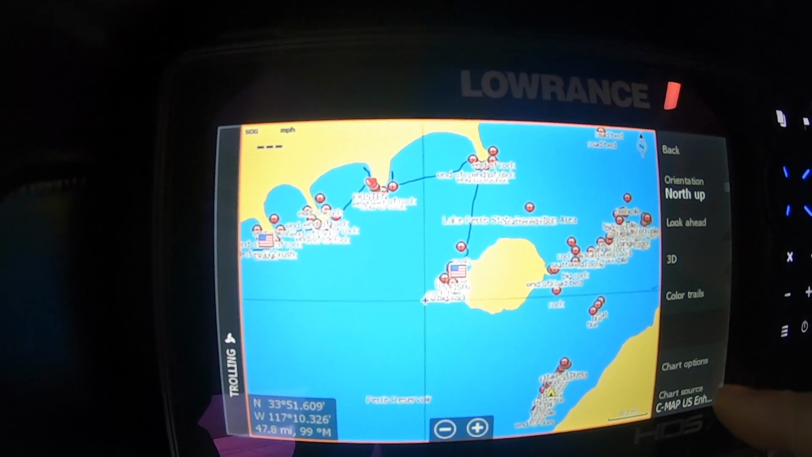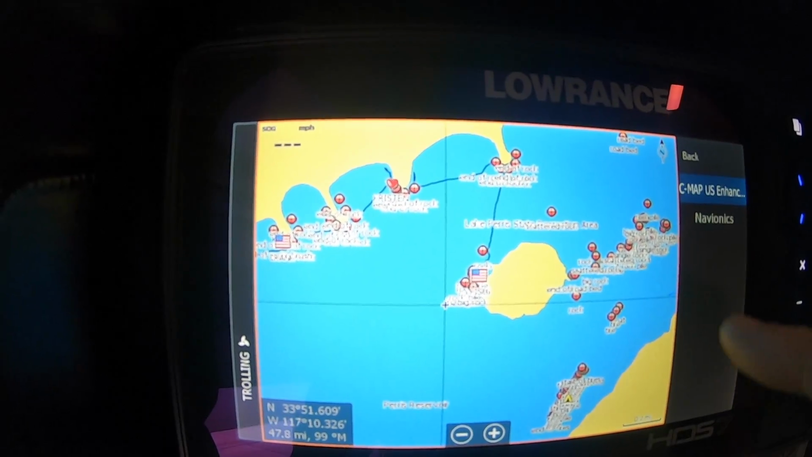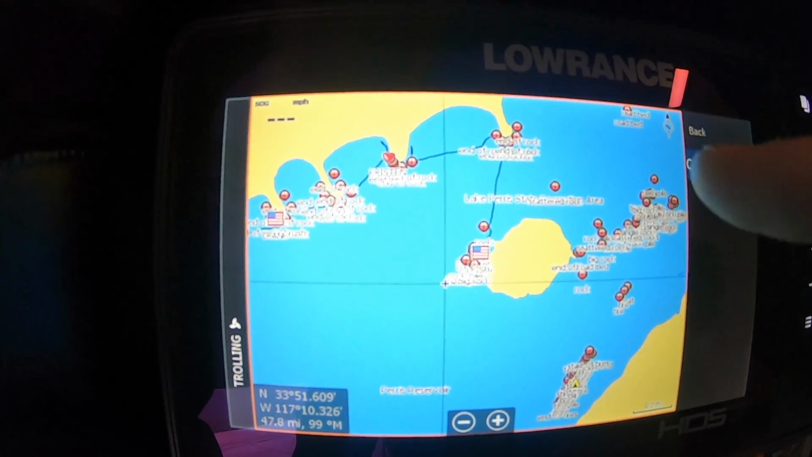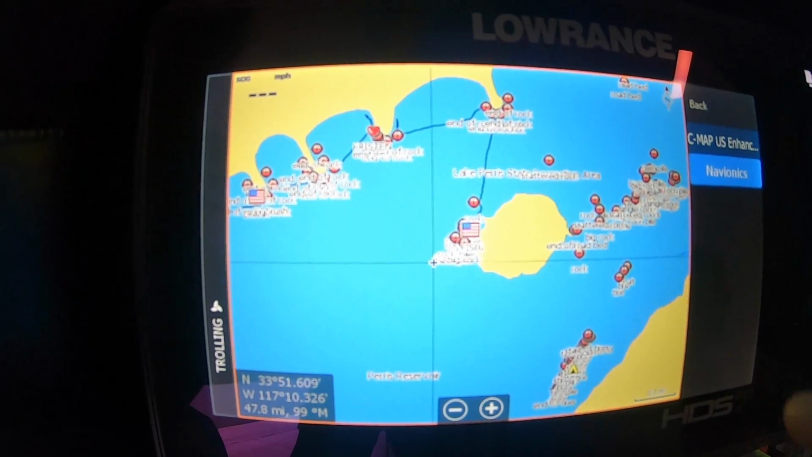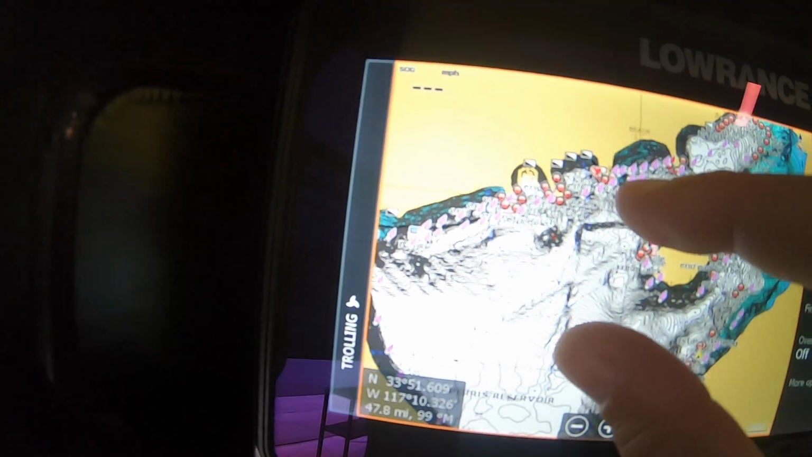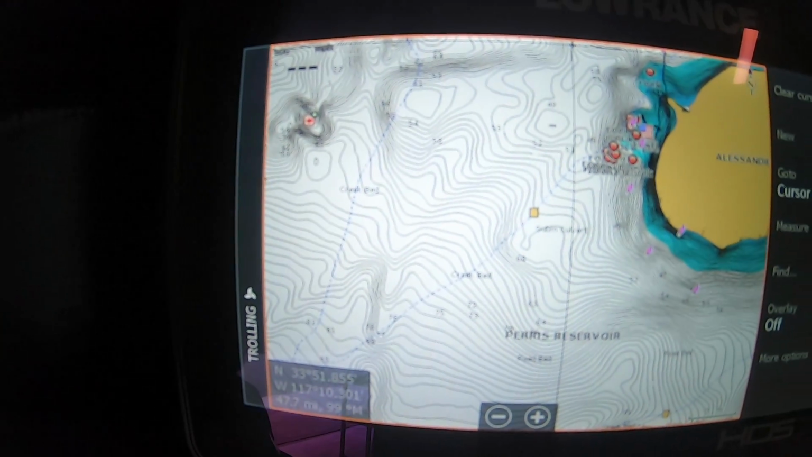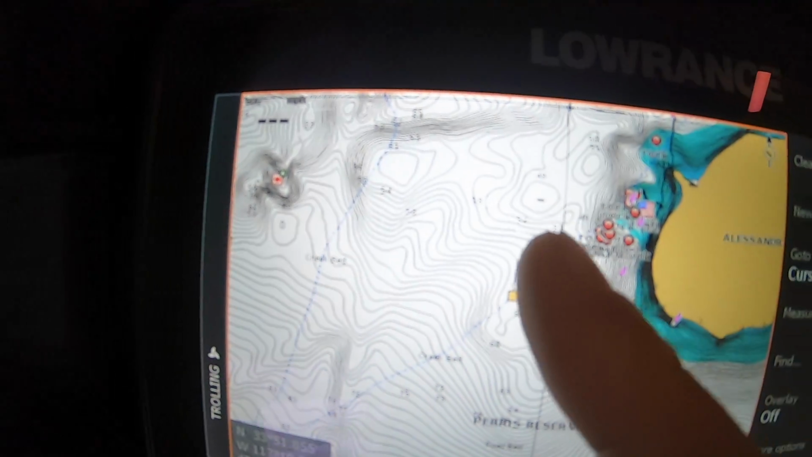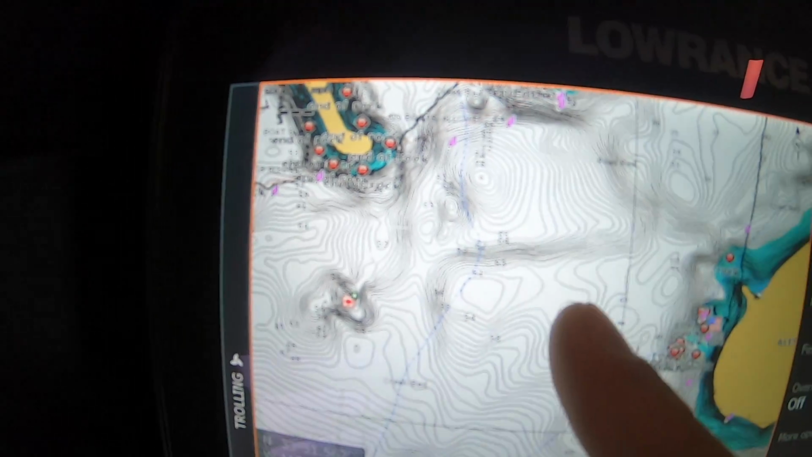But I'm gonna show you guys the difference with C-Maps, which again, I don't have my C-Maps card in there, but the contours aren't gonna be nearly as close as what Navionics is. I don't know if you guys can see that very well or not, but look how detailed the 1 foot contours are. I'm gonna go ahead and scroll down. So you guys can see the contours on the Navionics Platinum are just insane.